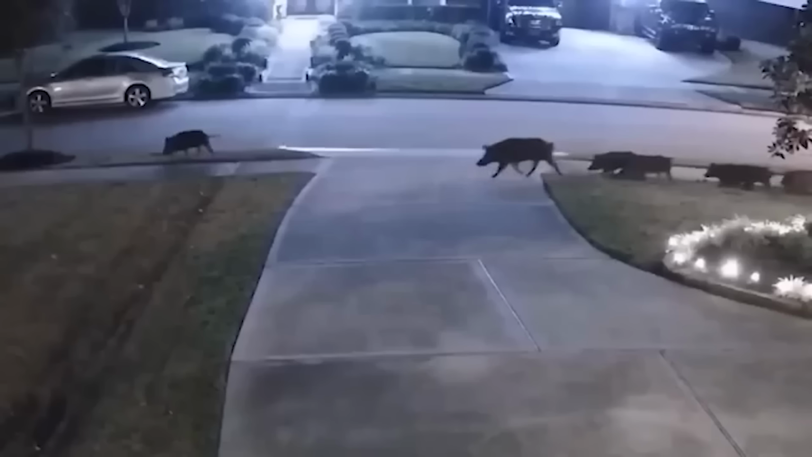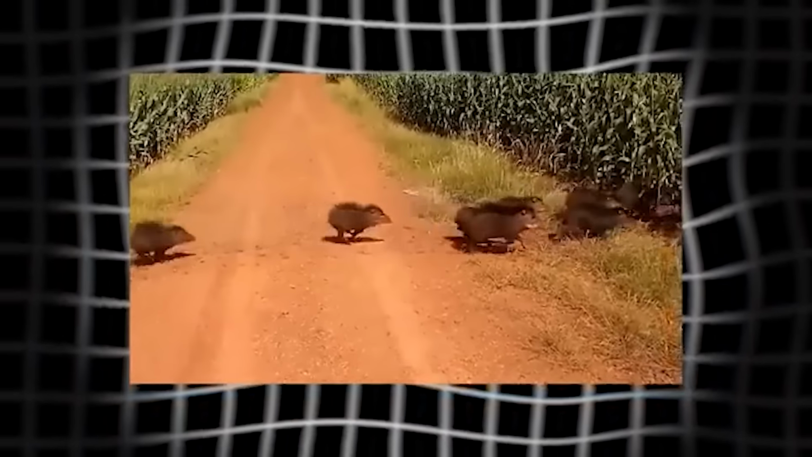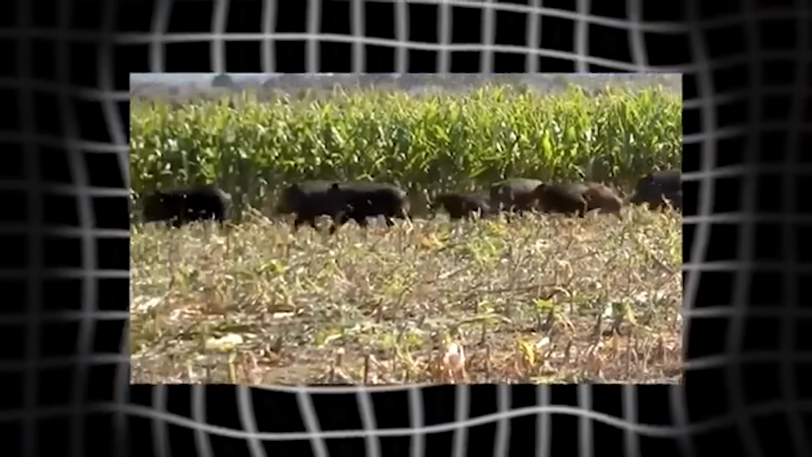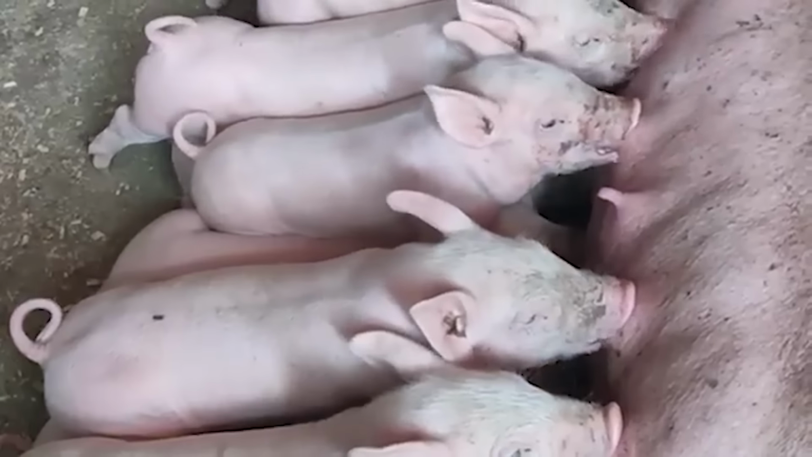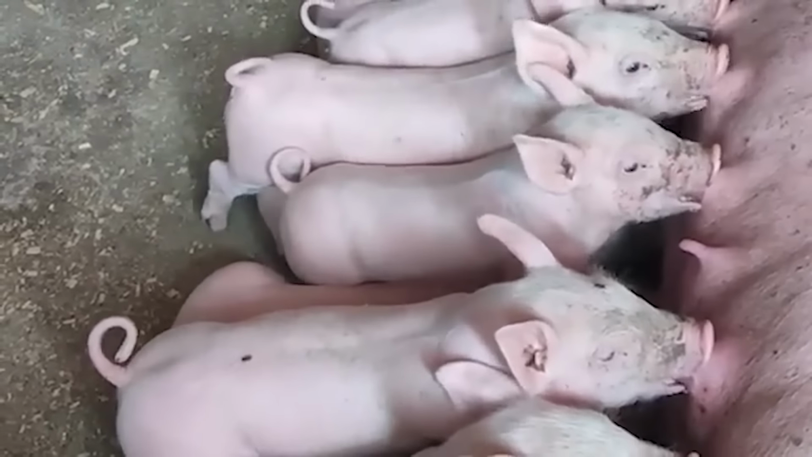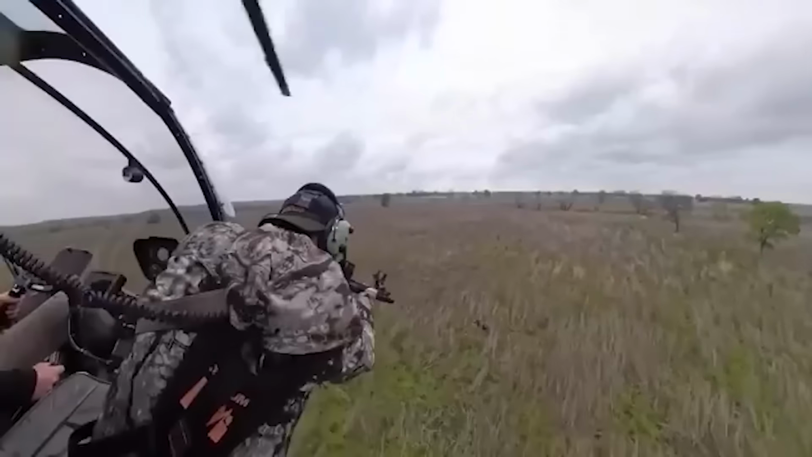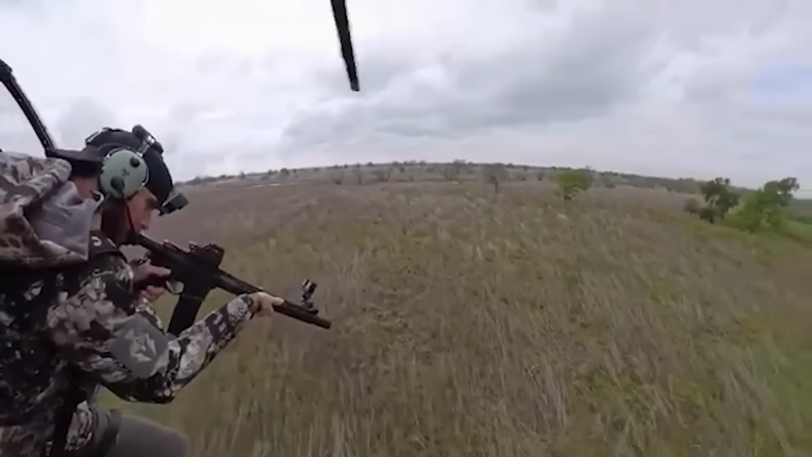They root up cropland overnight, turning a flat, plantable field into something that looks like it's been shelled. They wreck fences, foul water sources, and outcompete native species, deer, quail, wild turkey, for food and habitat. A single sounder can wipe out a rancher's freshly planted seed in one pass and be gone before sunrise, leaving nothing but churned mud as evidence they were ever there. Ranchers were watching their livelihoods get torn apart, literally, acre by acre.